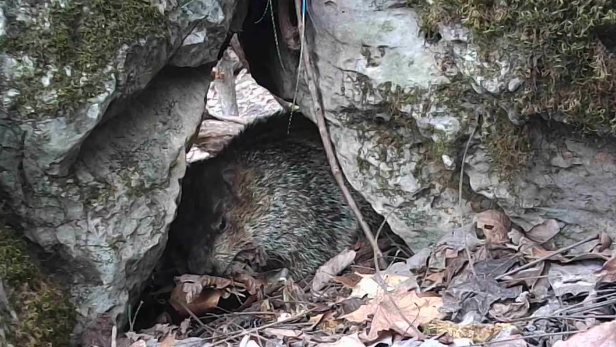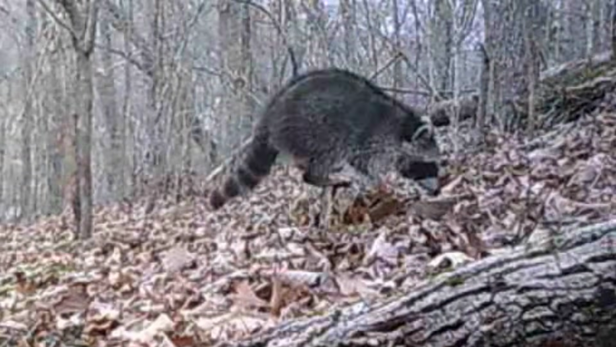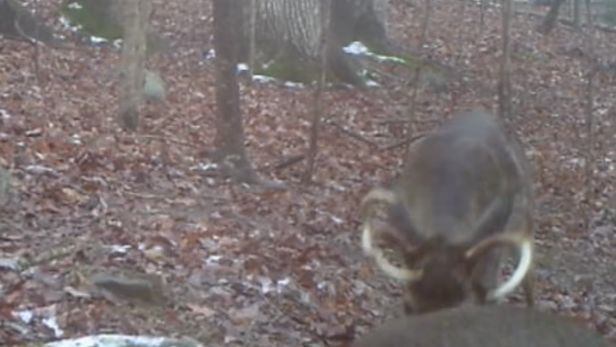Well, old Dirty Dan's sure working on them leaves. He knows what's coming. And the coons out during the day. The bucks, they're enjoying themselves.